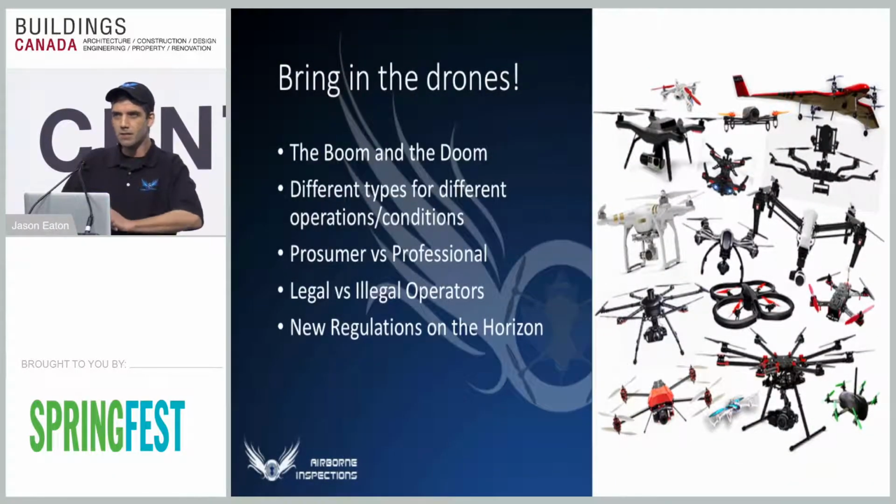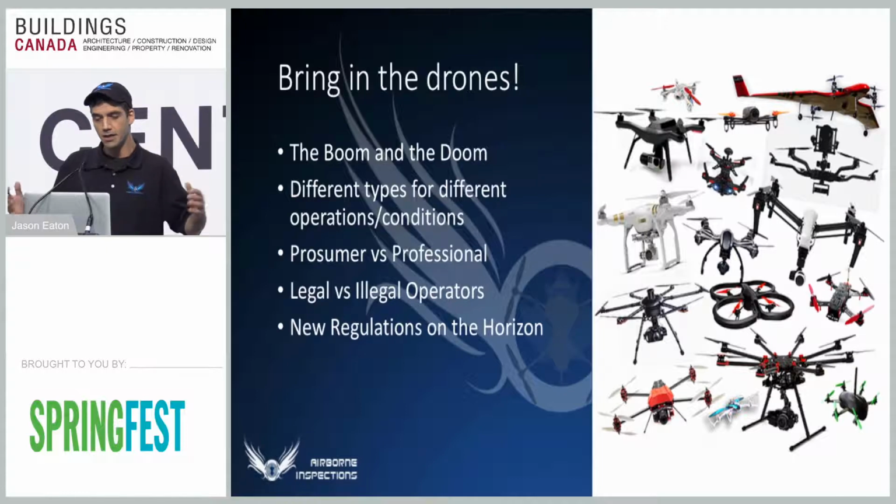A lot of buzz about drones in the last couple of years. And as you can see in the photo, there's all kinds of them out there. When we first started out, there were very few, and we had to actually build our own. But then came on the boom, and with that, a lot of manufacturers wanted to jump onto the bandwagon. What happened was a lot of people decided, hey, we're going to buy one and fly it anywhere. And it kind of made things a lot more dangerous for people like us that are trying to operate commercially within the rules, and just for the general public.